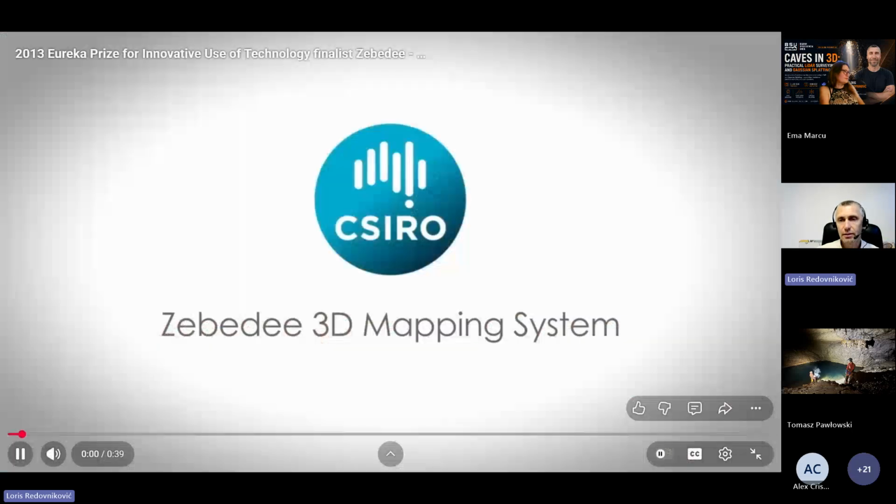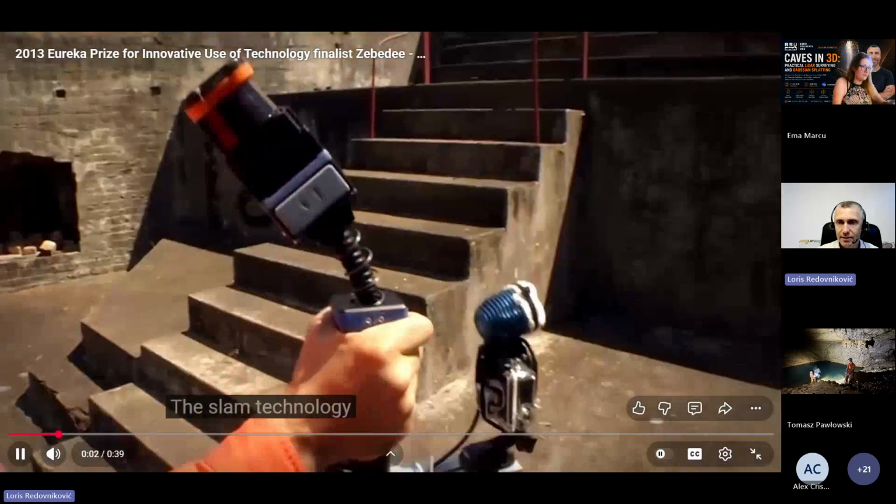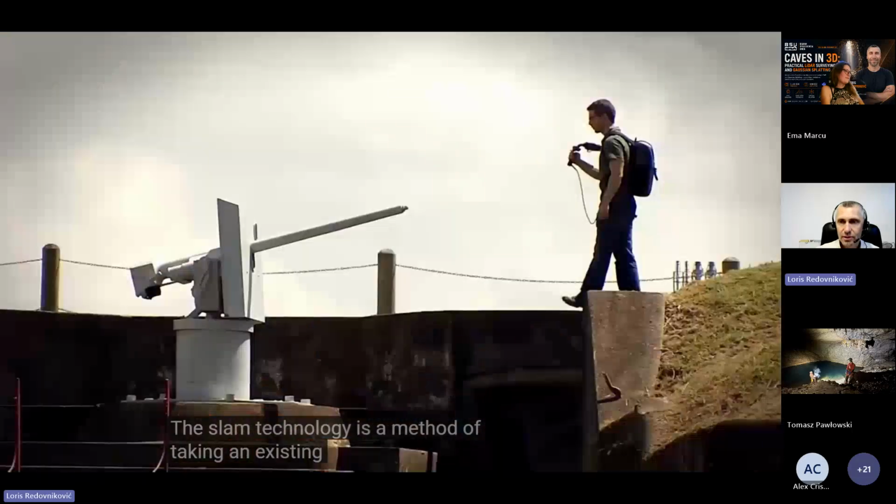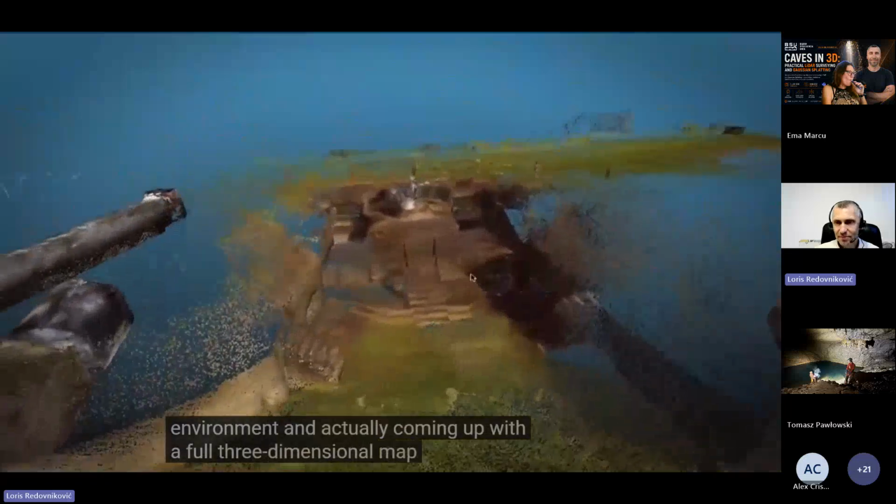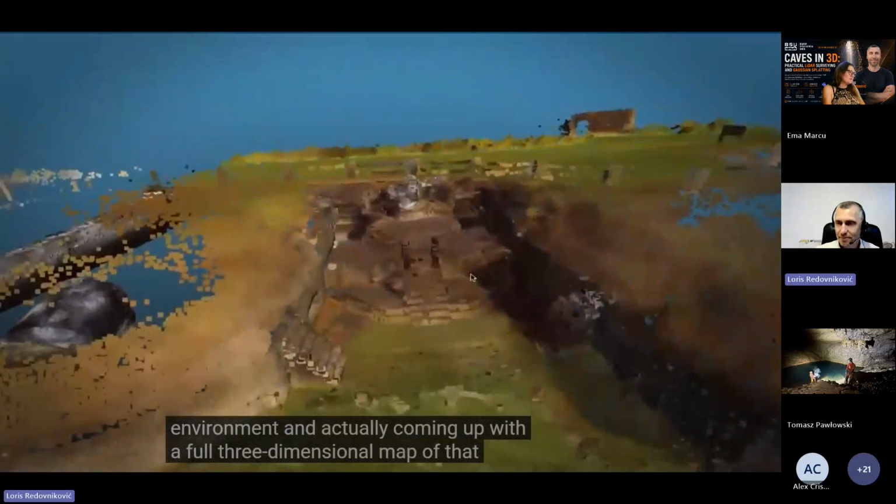static laser scanning. But then, I think it was 2014, I first time heard of SLAM, simultaneous localization and mapping, and I was very fascinated with this technology, because this first ZEB device from a company from Australia was funny. It was moving on one spring, and it looked very funny, but this device is very efficient, and